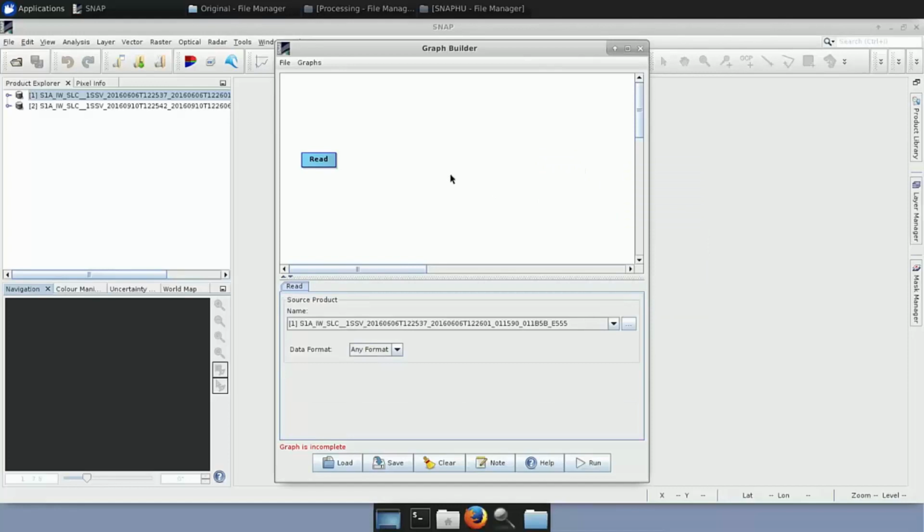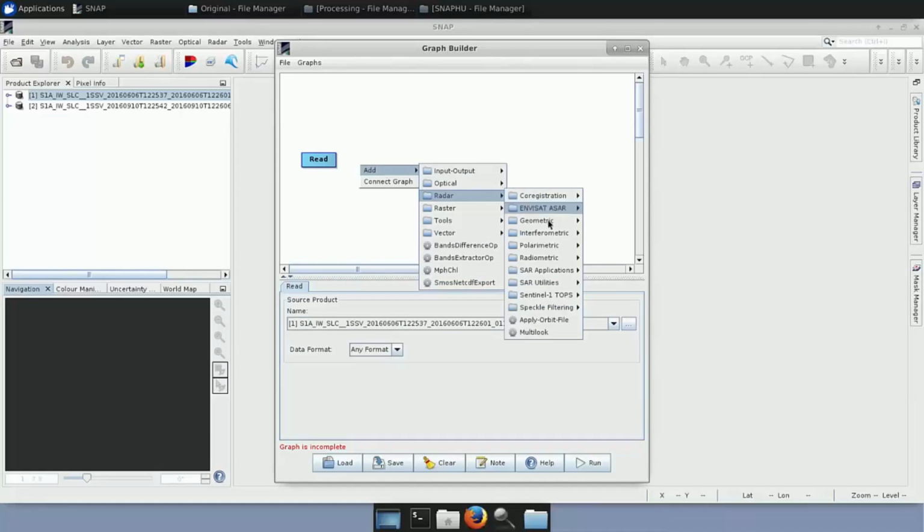So now let's build a graph. We have the Read operator, so here we ask it to read the first product. The first thing we want to do is to split it, because we don't need all of it. So we right-click, Add, Radar, Sentinel-1 TOPS, and we select TOPS Split.